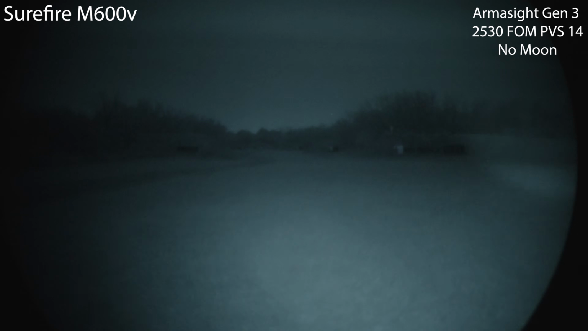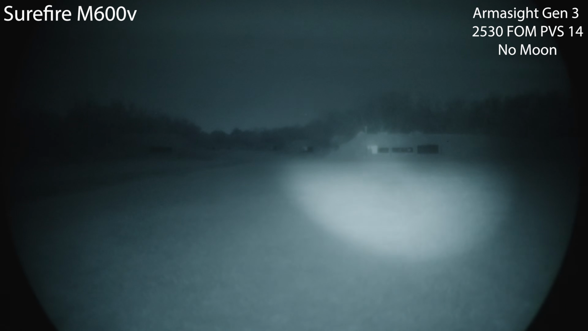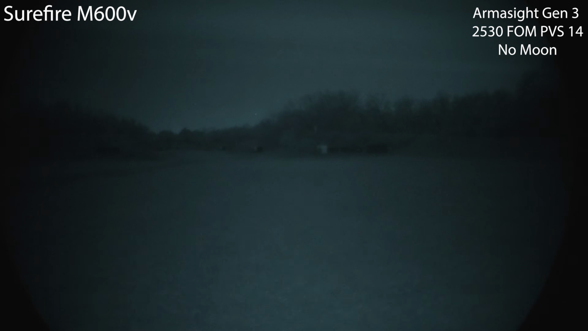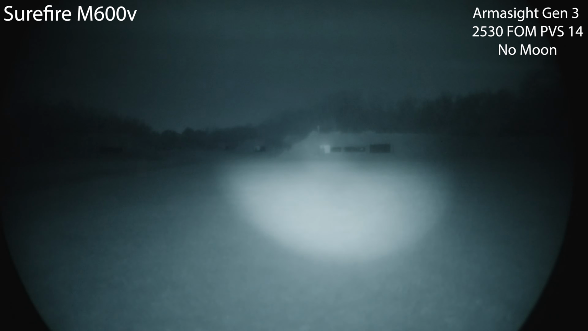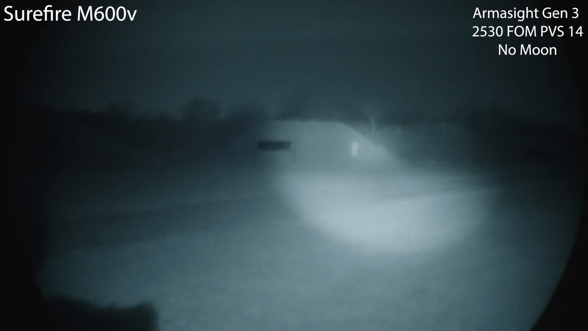Okay, so now we're transitioning into illuminators only. For a baseline, here is your Surefire Scout M600V. You can definitely see the 100 yard target. Here's without. No problem there. Here's the 50 yard.